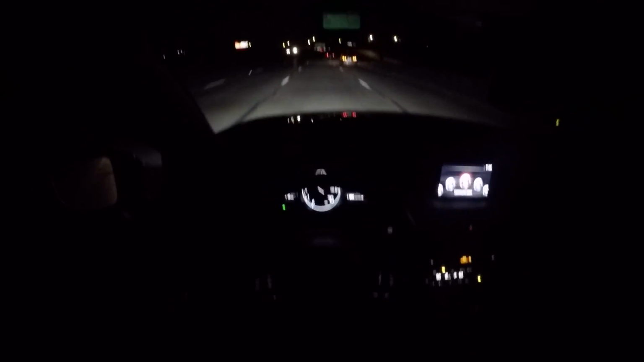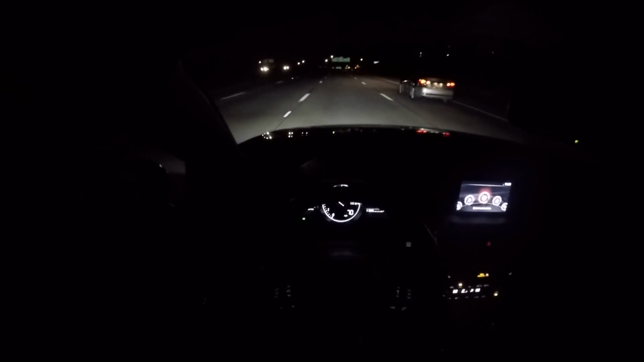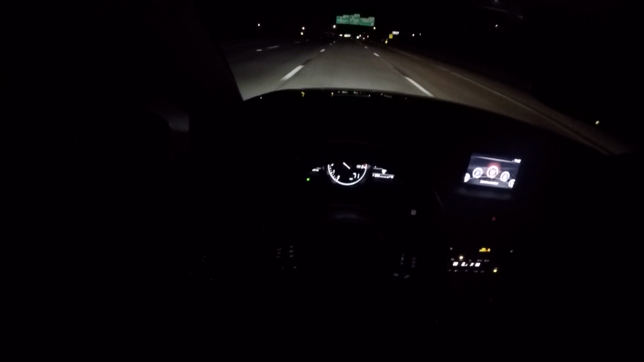It's got full LED lights everywhere. So even the, once again, the fog lamps, the high beams, it has that halo ring around the front. Even the rear tail lights are full LEDs. The turn signals are LEDs.